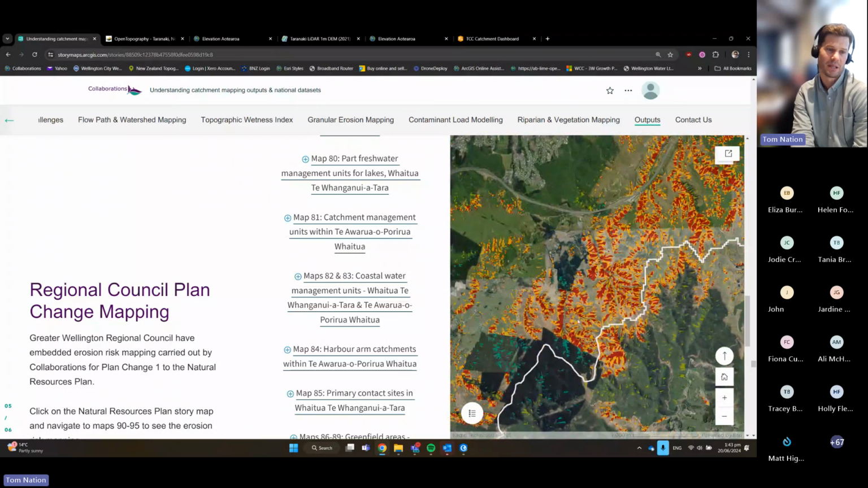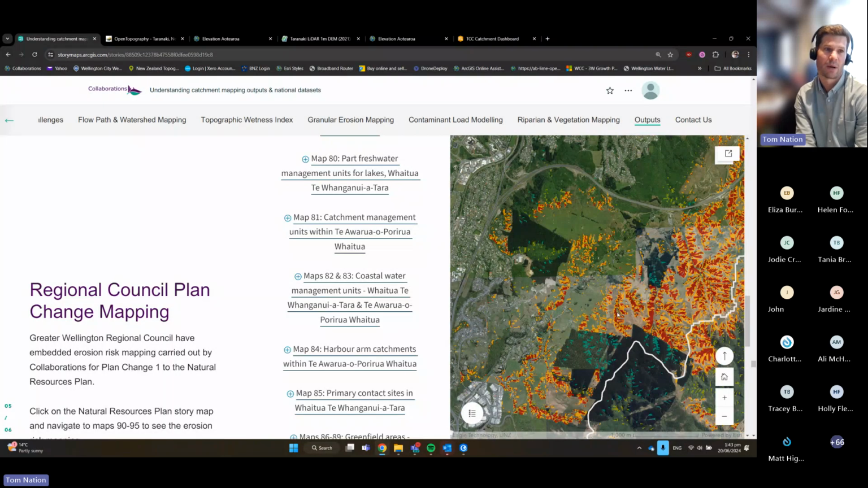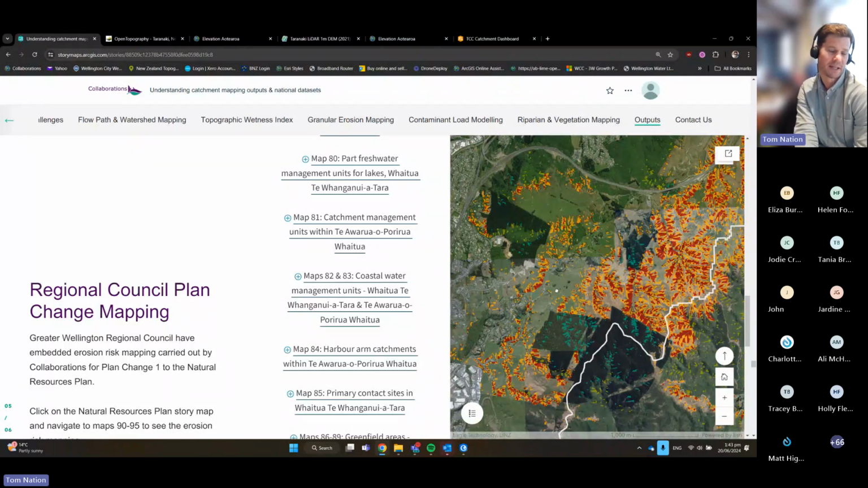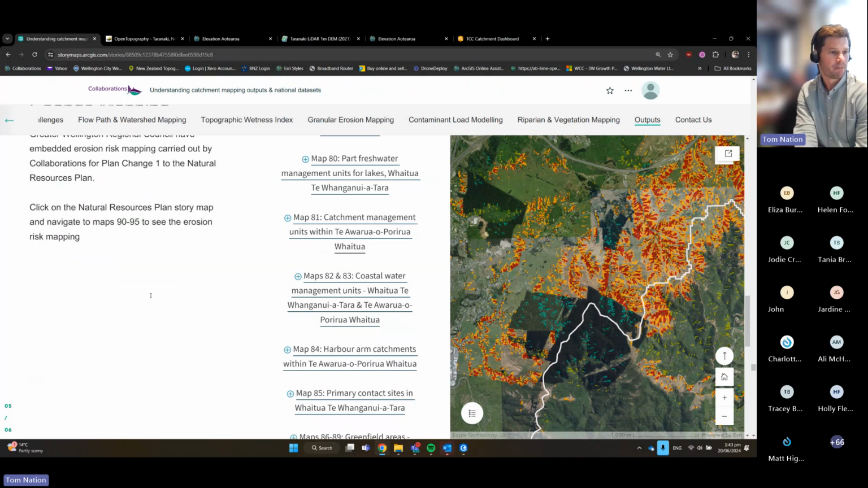So this is how it can be integrated into another organisation's environment, and how it can be consumed. It's not sitting in a static document. It's available for people to view in a browser, and it's being used, which is really cool.